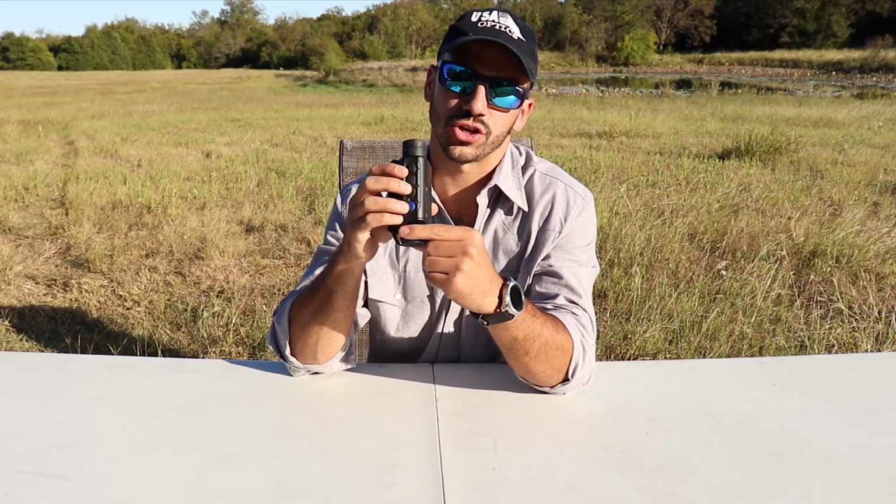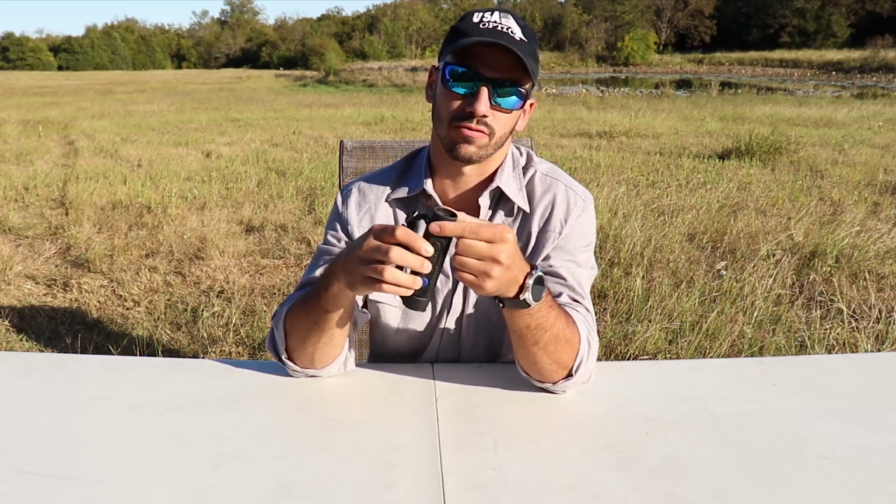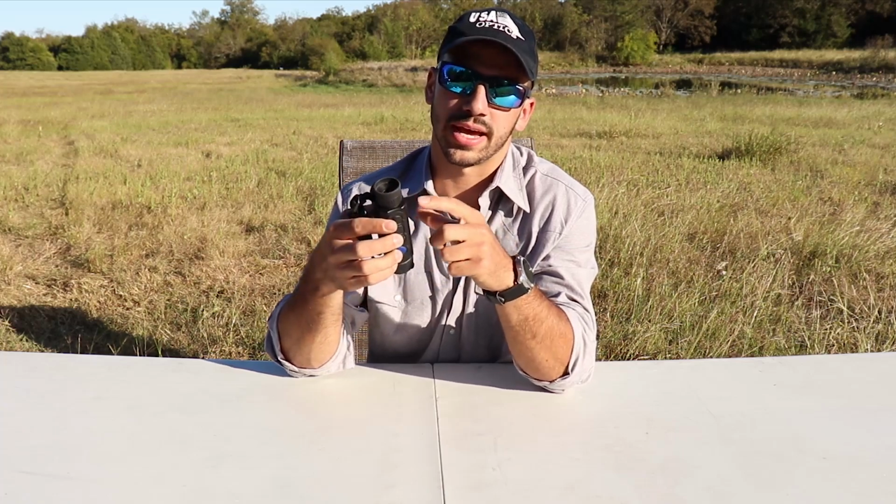So some of the exterior functions is, this is the focus. This is the focus wheel. You turn this and you focus, and then you turn this and you can adjust the ocular focus as well for the display inside the device.